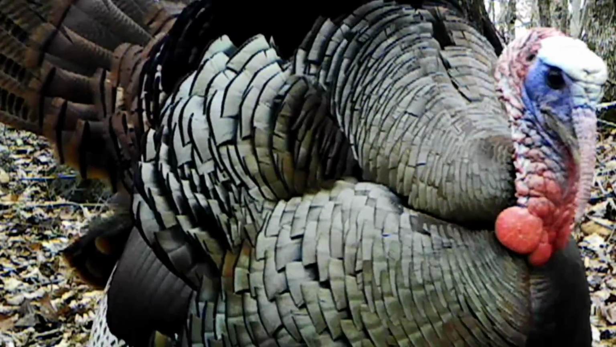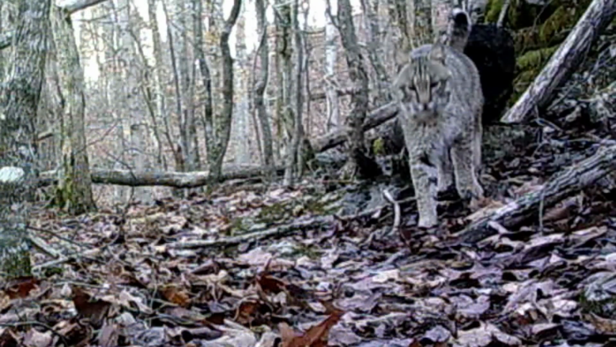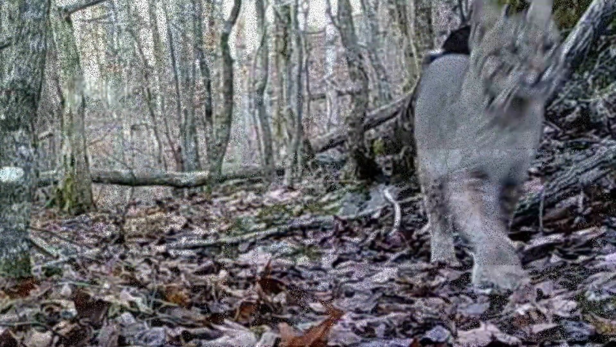Well, I'm back in the rig, and I have some amazing pictures to share with you. These animals know that spring's on its way.